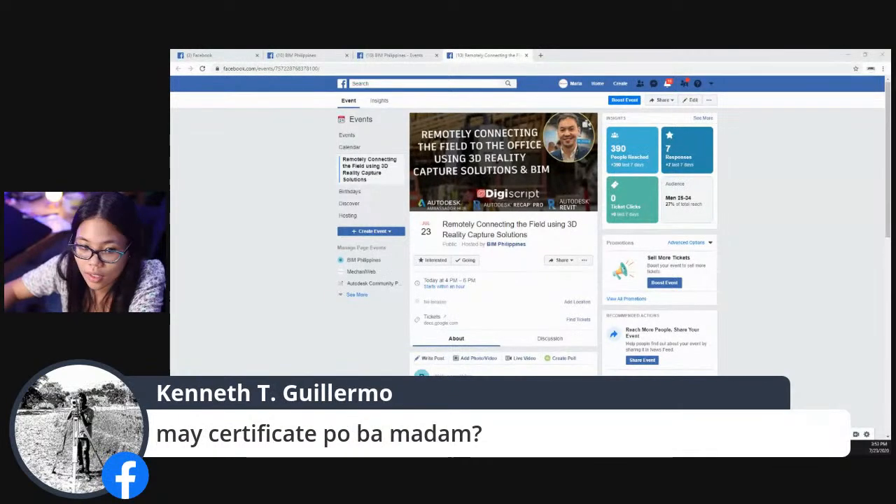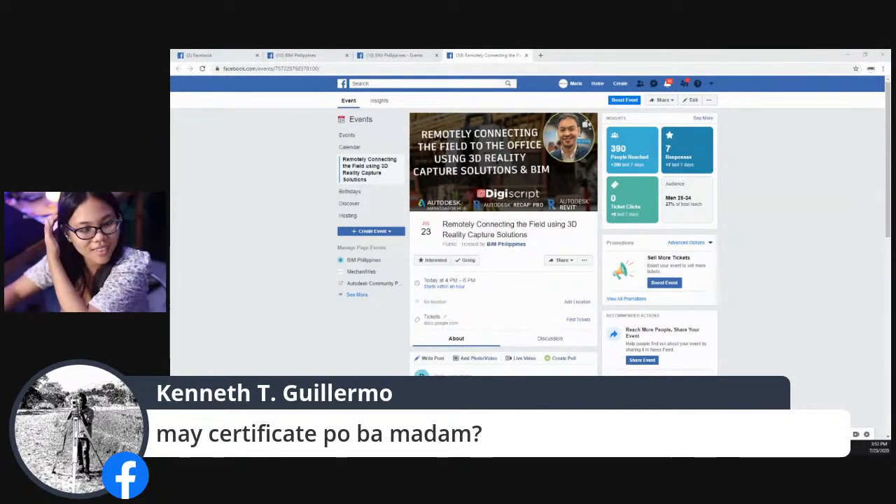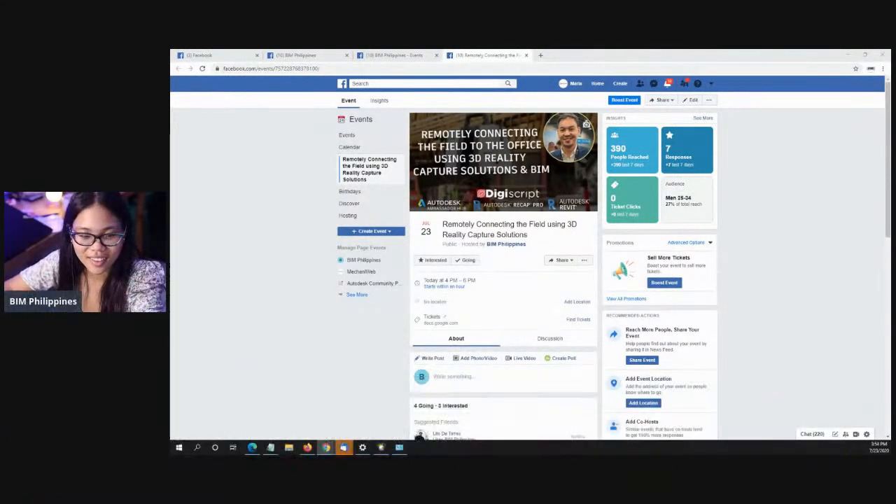Pwede naman yung mga atin. Sige. May certificate po ba? Si Kenneth. Yan, hello Kenneth. Good afternoon, Kenneth. Kumusta ang ating, hindi ka na namin masyadong naririnig sa Ambassador Hub. Go. Ayan. May certificate ba? Pwede naman. Yep. Yes, Saan ba yung meron registration? tayong Pakita mo naman. certificate.